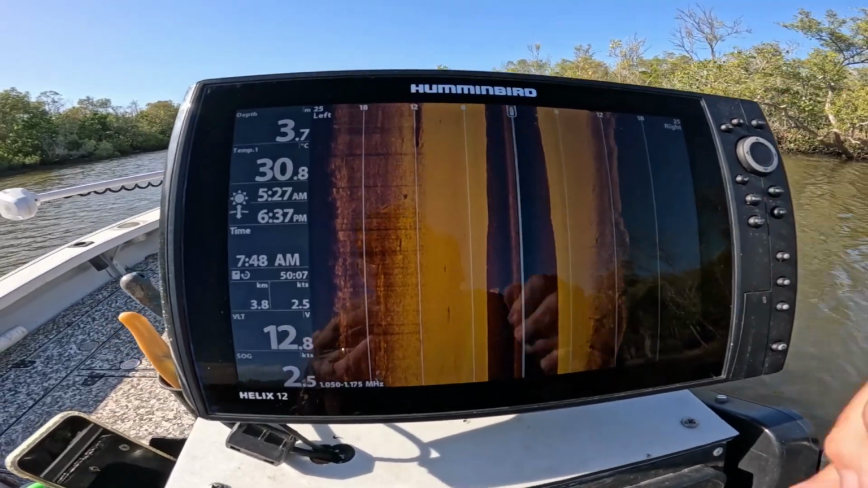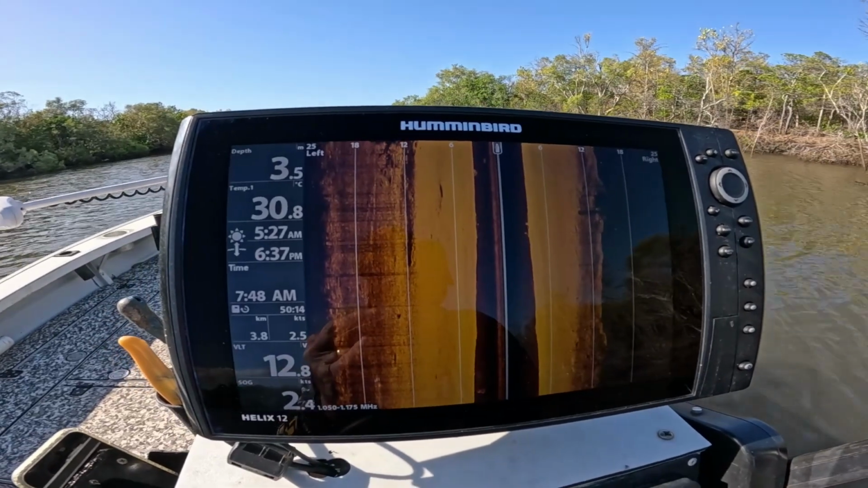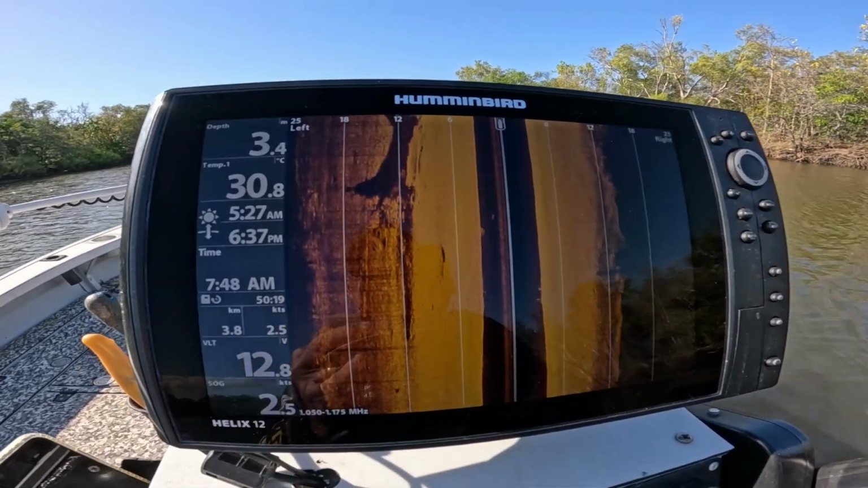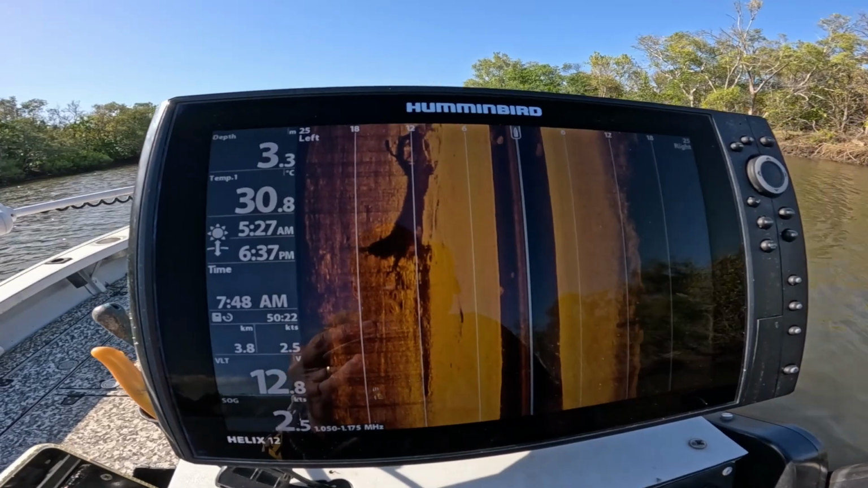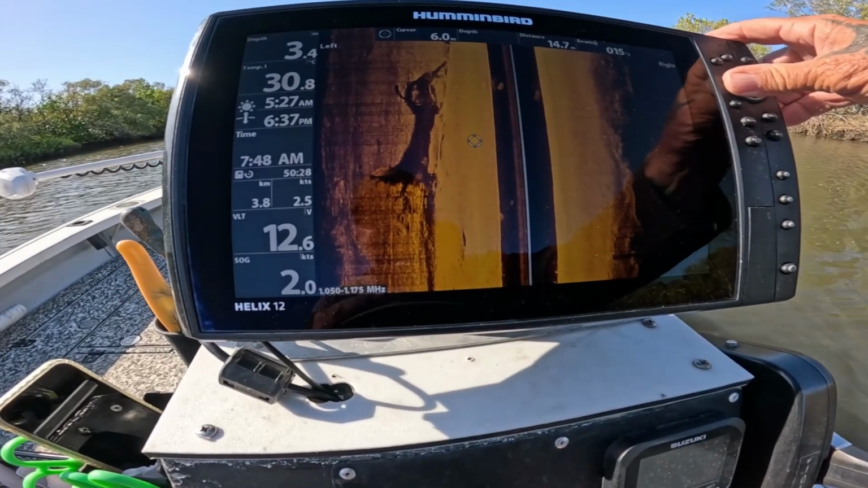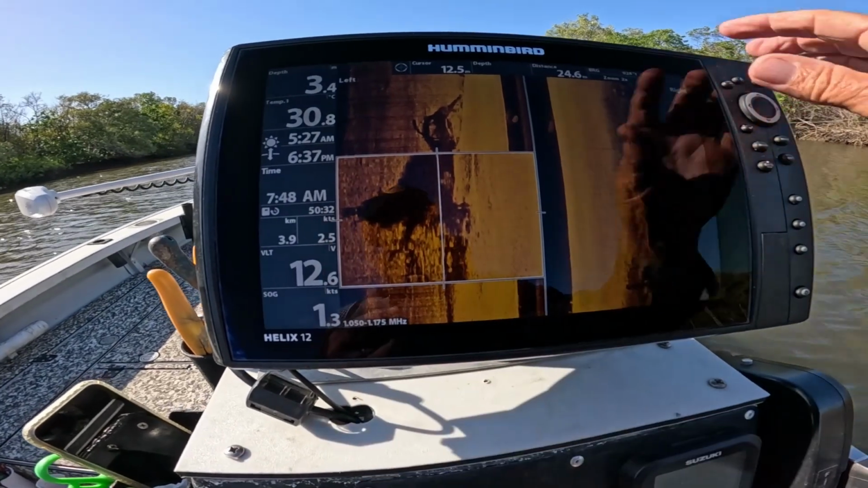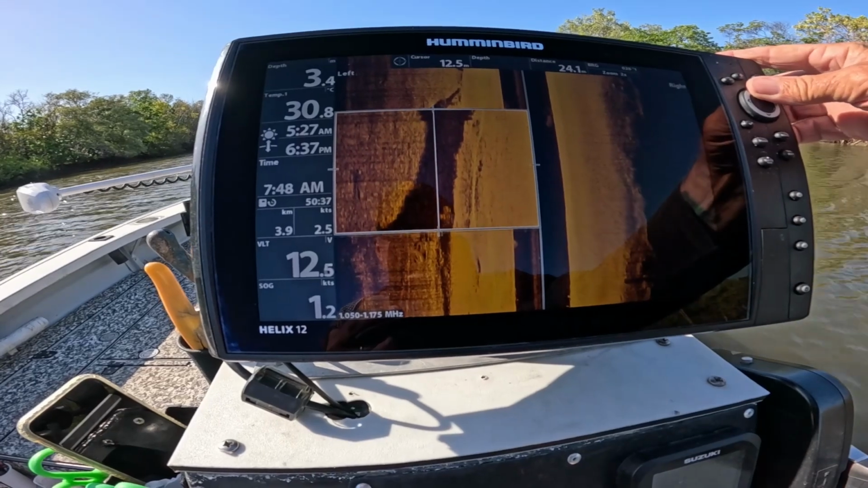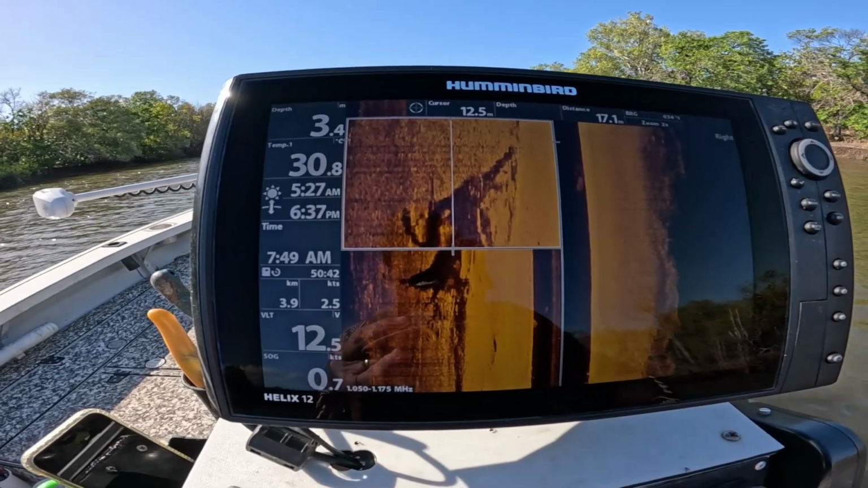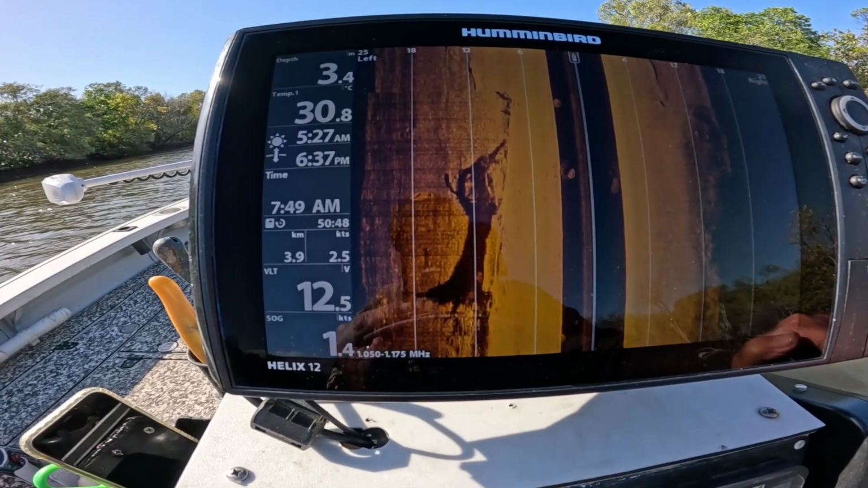There's the trench, right? And there we are. This is a very large tree that fell down, obviously, and we'll see what's on it. There's one there, one there. There's one there. Alright, there's a couple of fish on it. We're not going to fish it because I know what they are, and they're barramundi, and that tree's always got them.